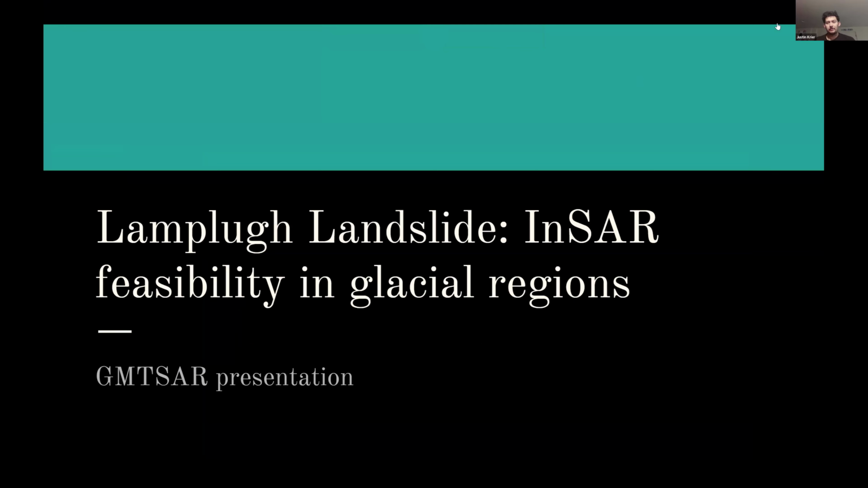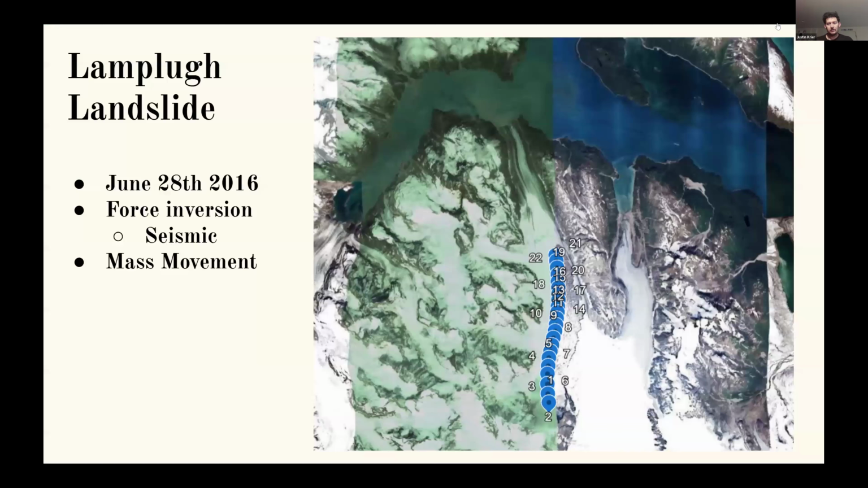I'm looking at the Lamplugh landslide, which happened in Alaska, and InSAR feasibility in glacial regions. I'm starting with the Lamplugh landslide. It's a landslide that happened on June 28th of 2016. Currently, my work looks at doing inversions using seismic data and trying to understand the forces associated with a landslide. A lot of that is dealing with the mass movement that happens with a landslide. I was hoping I could use InSAR to help get a better idea of some of that mass movement, and start working towards more parameters potentially usable for the inversion.